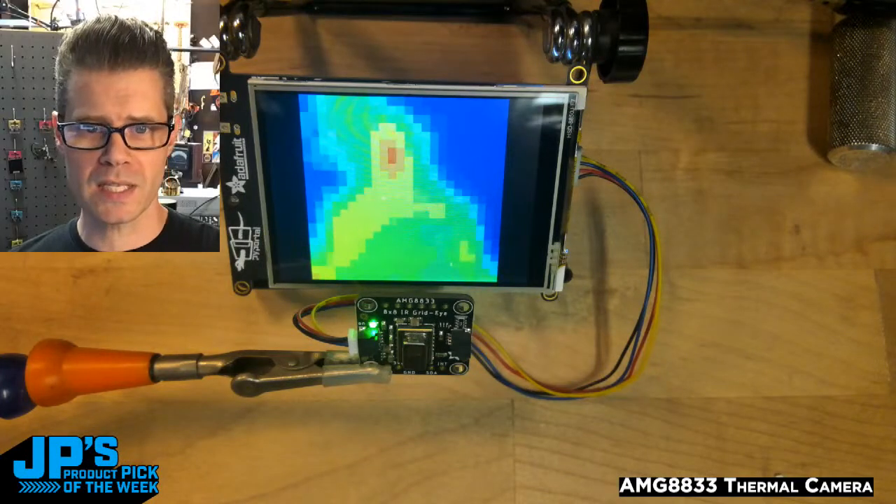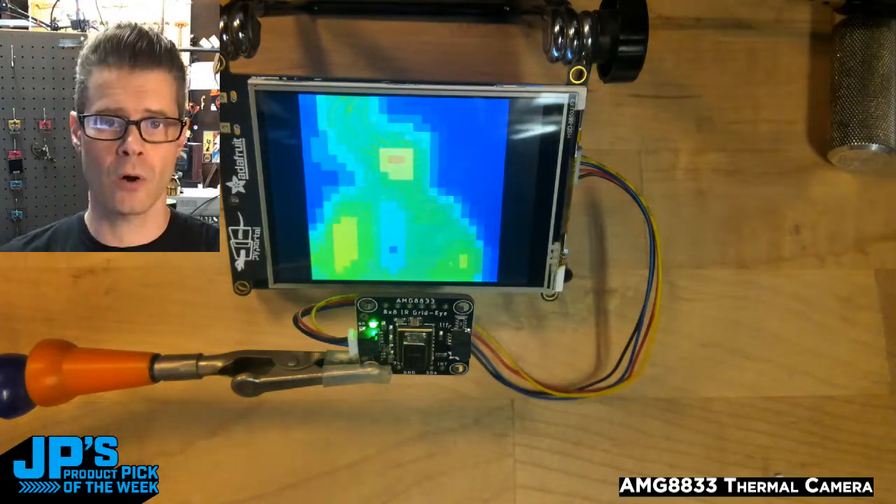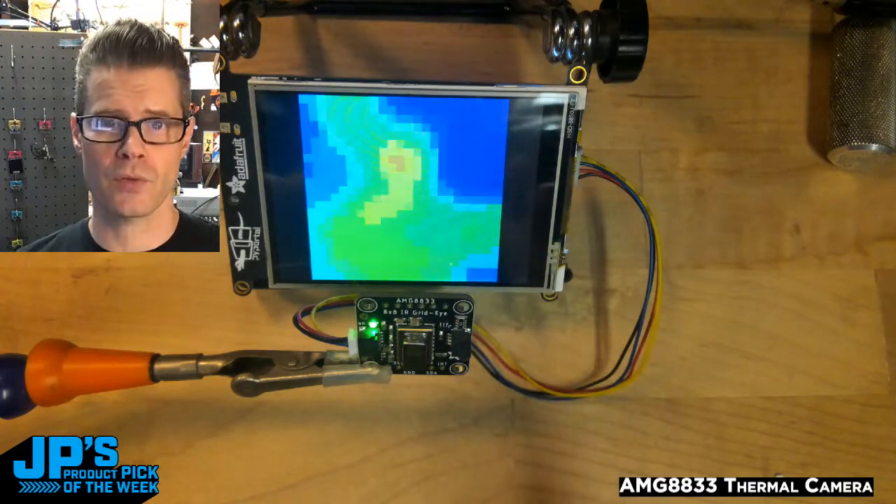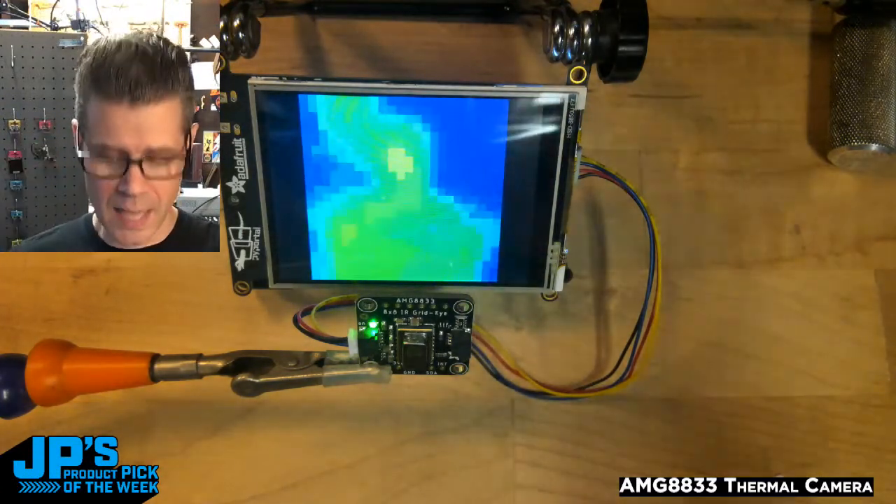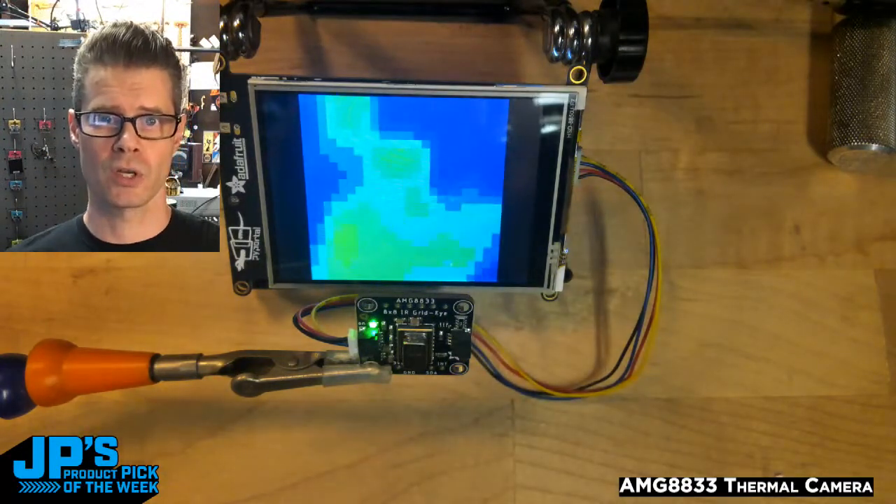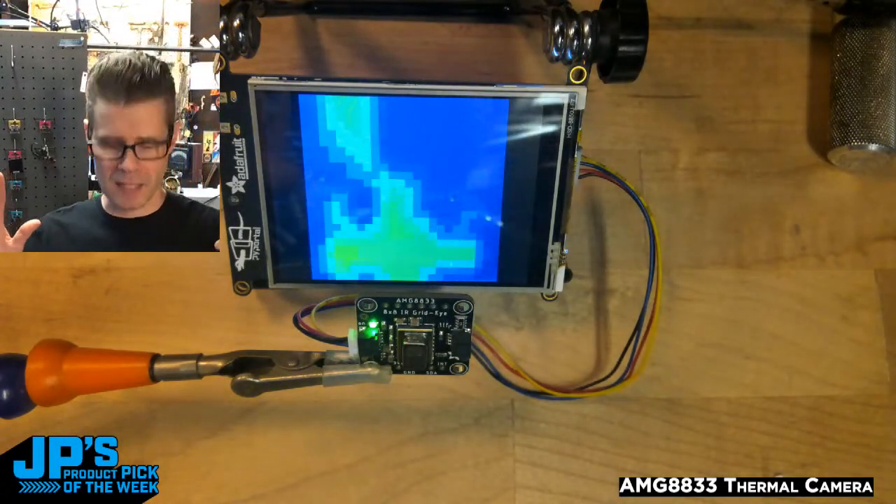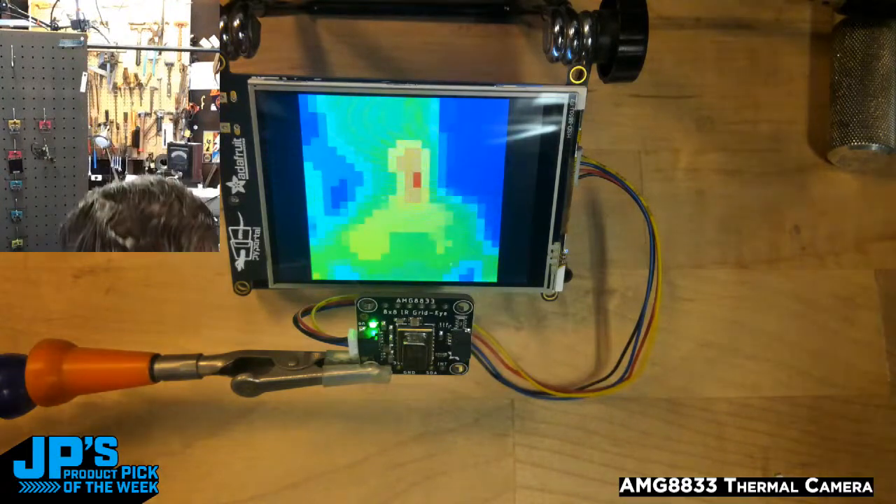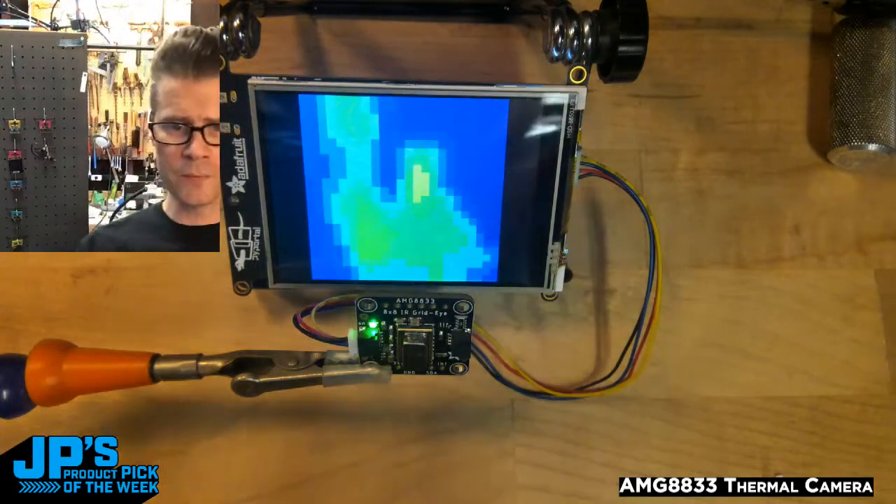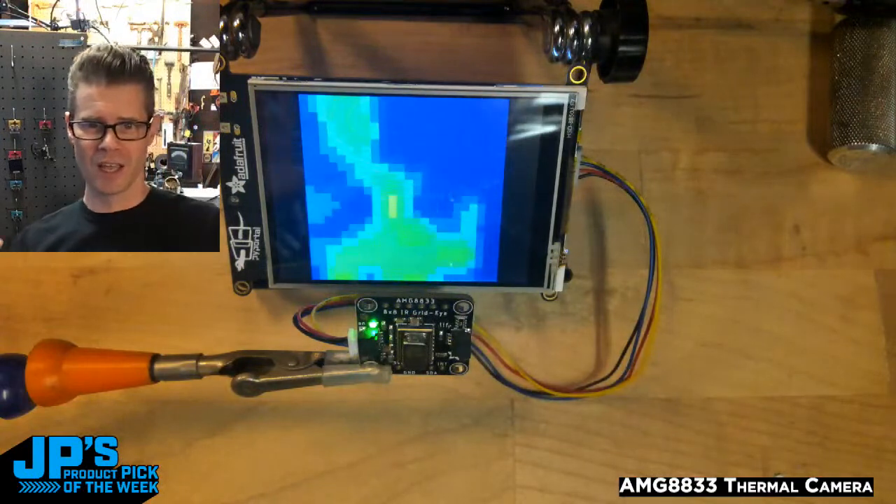Here you can see I have a PyPortal, and I'm running an Arduino sketch with the AMG8833 plugged in over I2C. It is using its 8x8 infrared sensors to measure the temperature of objects in front of it. And this program is interpolating that to 1,024 pixels. Thanks to this averaging by cubic interpolation, we get a really cool sort of Predator thermal vision look at the world.